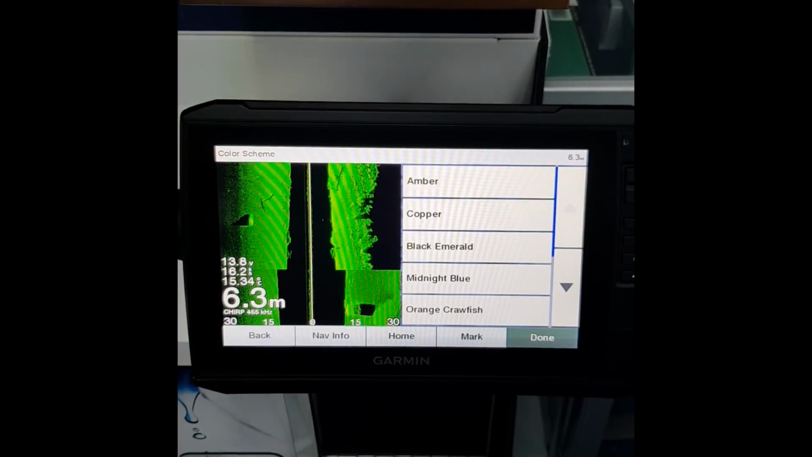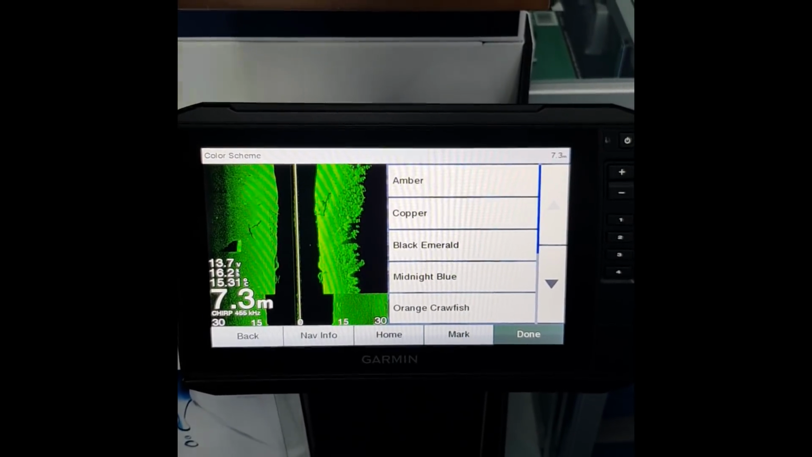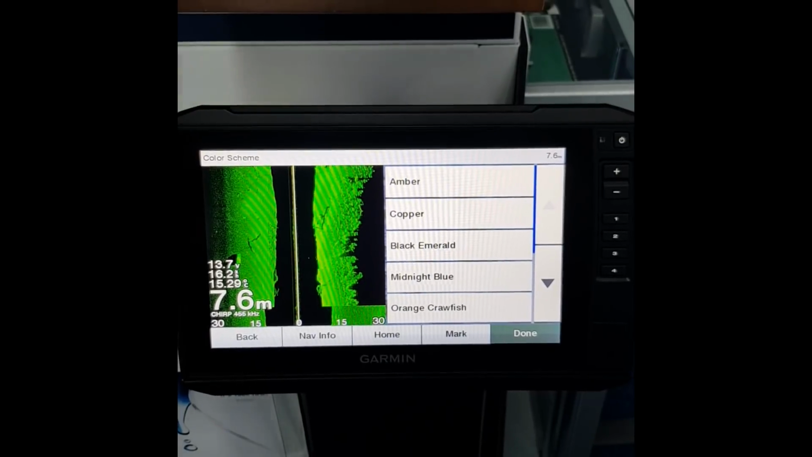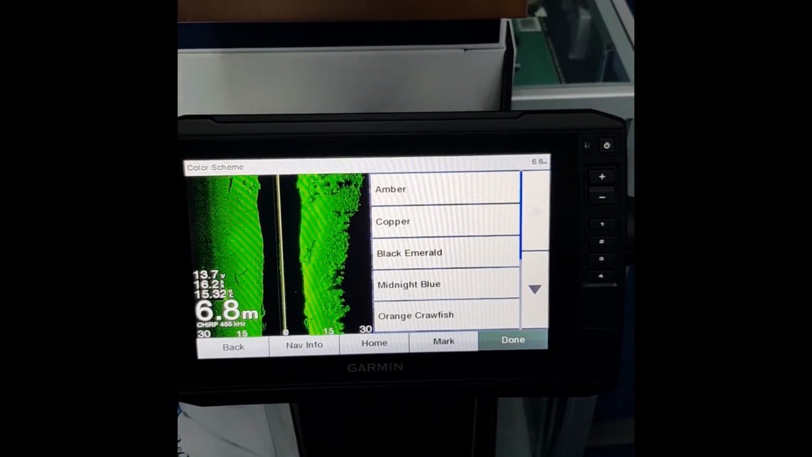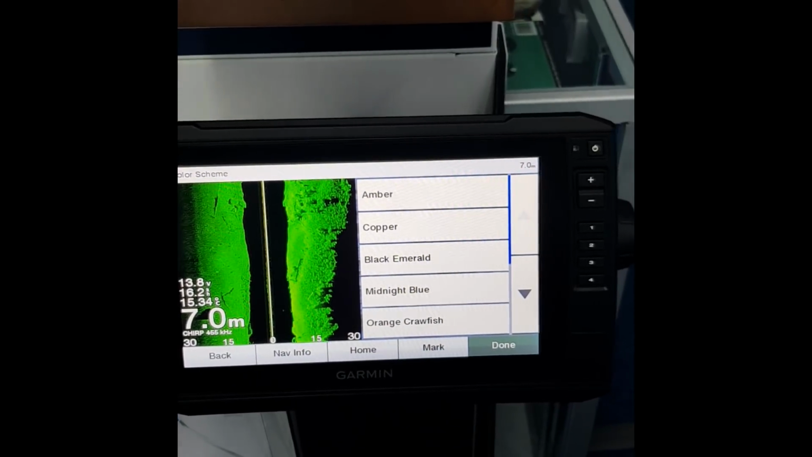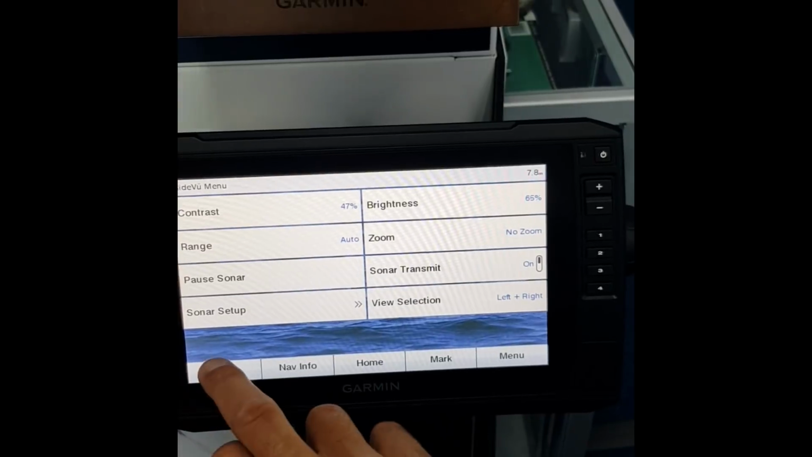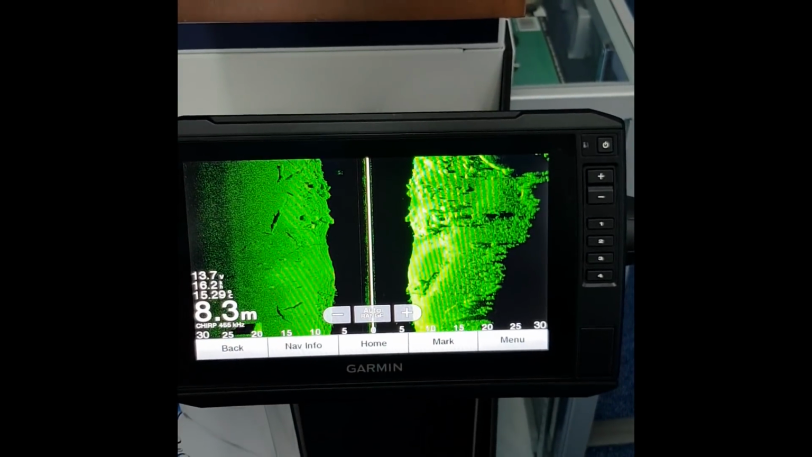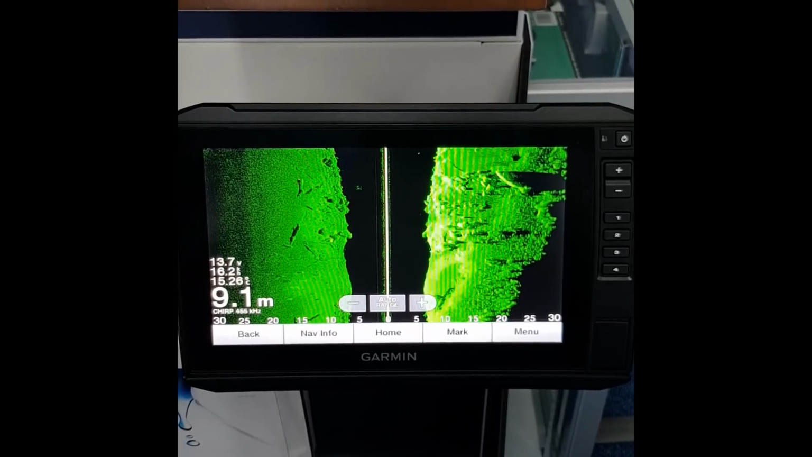Black Emerald is the color of choice for all sounder brands, particularly in night mode, because it's not as high glare on the eyes at nighttime. And this can also be used to your advantage during the day in a high light situation. So we'll go back. Okay, so you can see the glare, it's accentuated a little bit by the screen, but the glare is dialed down.